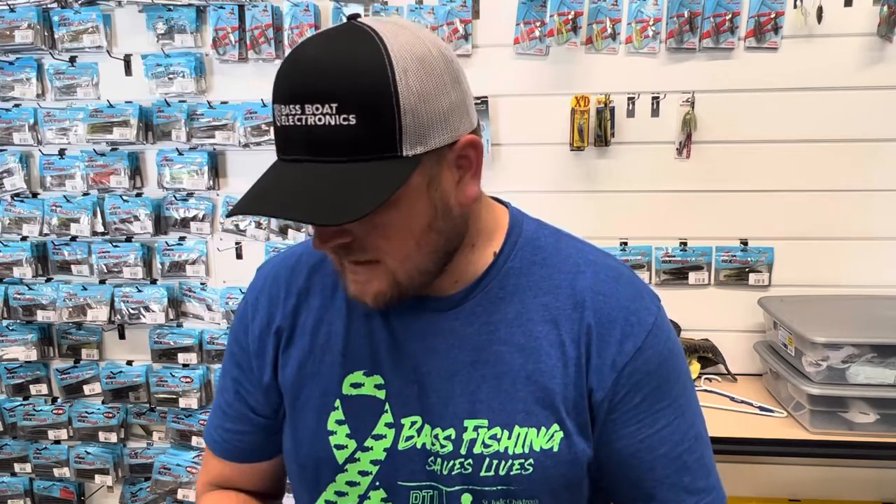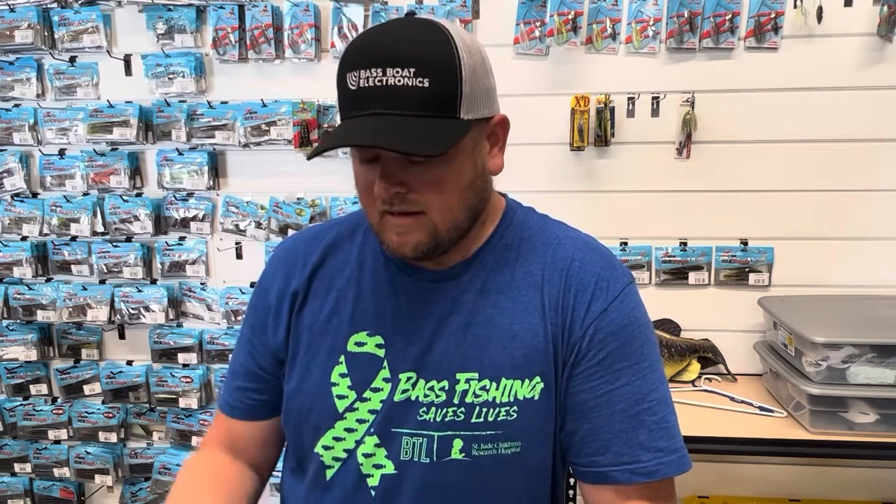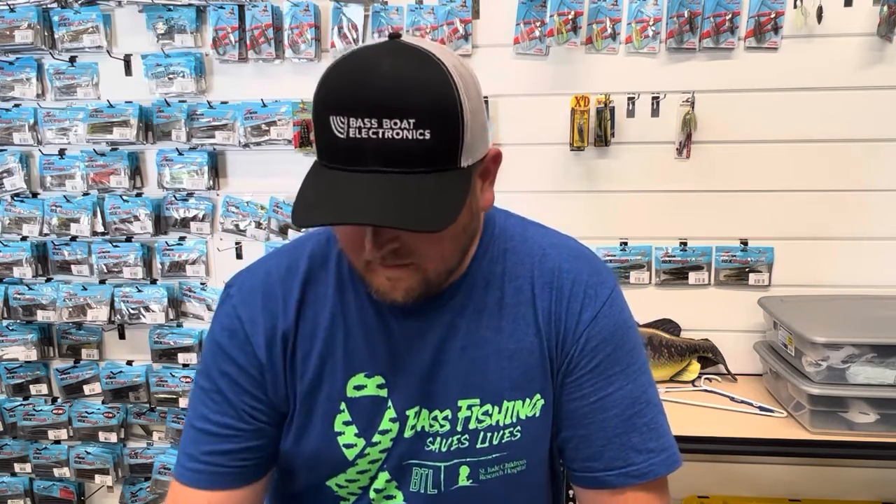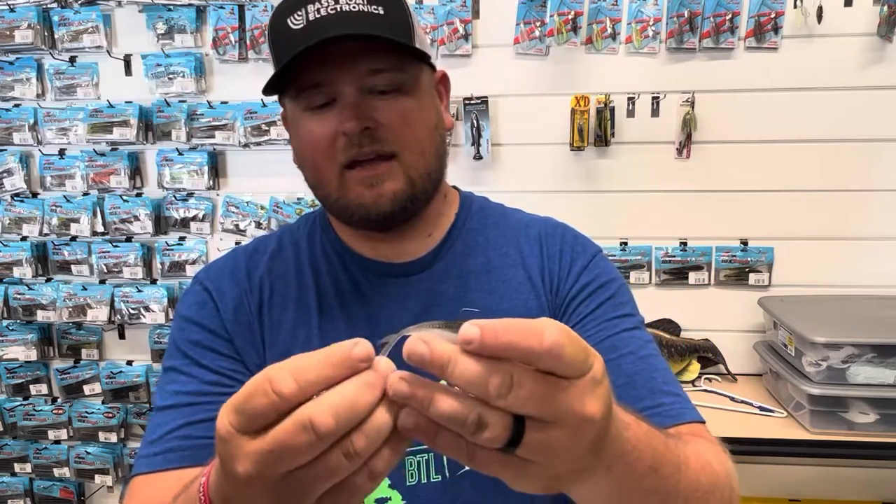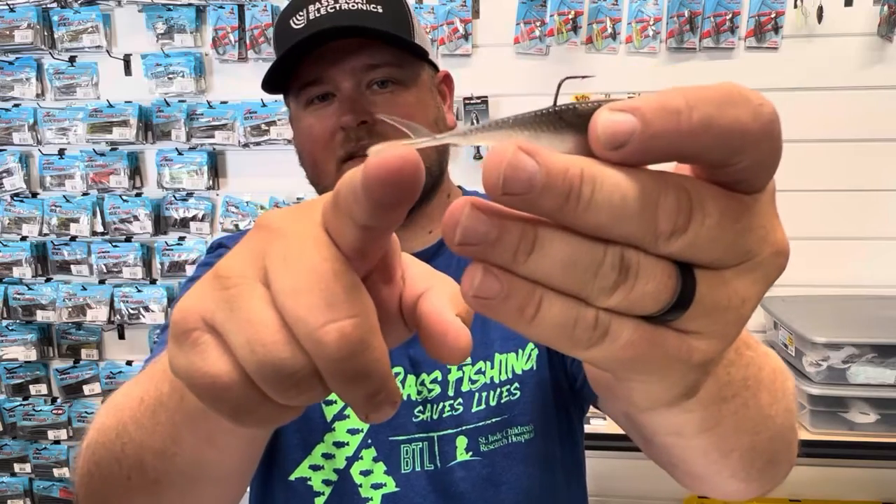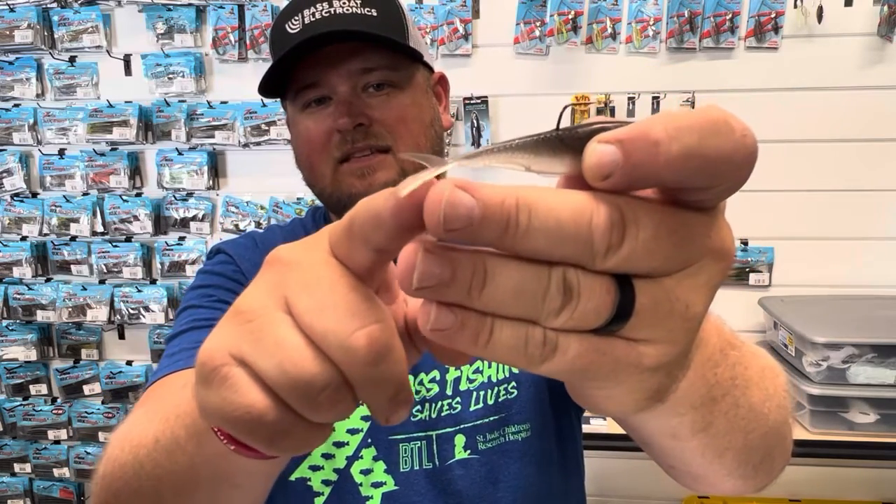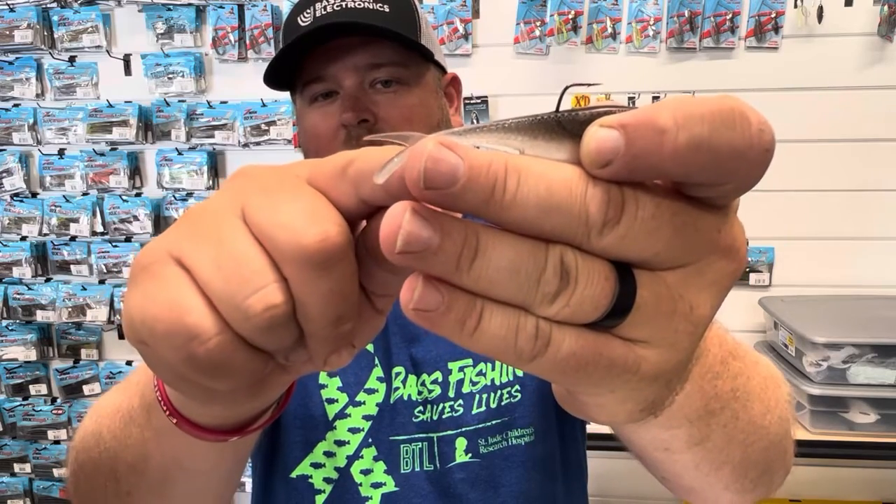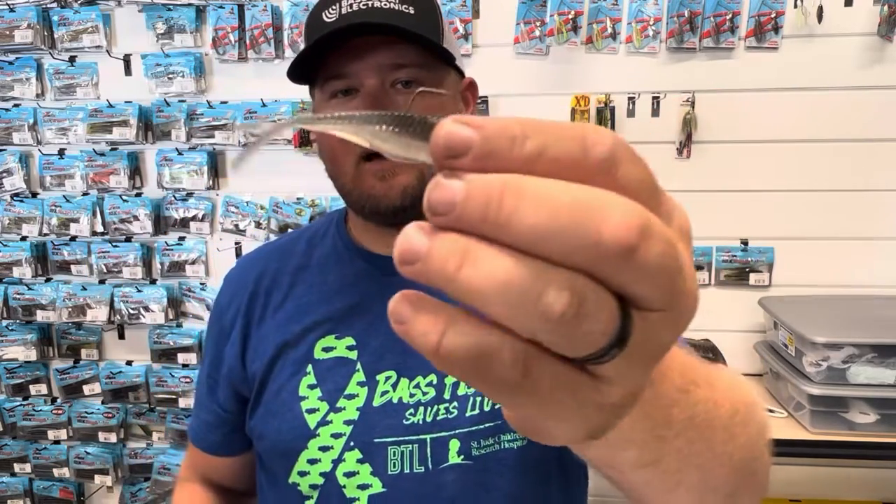So I've only gotten to fish it for 1 day so far since I've been back from St. Jude and actually get out on the water. But it has a really, really good action. I love the tail on this thing. It's almost like it's got a stick style tail with that little fin accent on the top. It really looks good in the water.